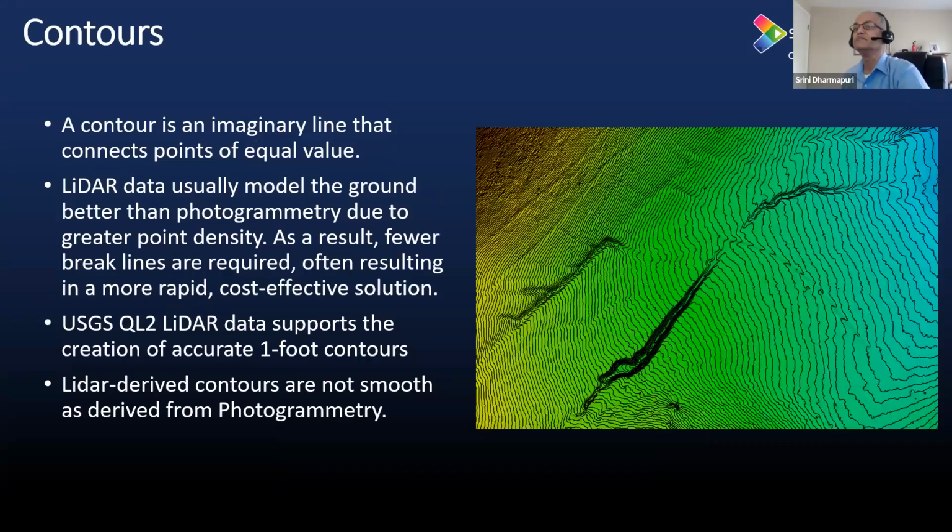Next one, please. So the contours: people who come from a photogrammetric background know that contours are an important product. We have been using them for a long time. By definition, we all know a contour connects points of equal value or equal height. Earlier, contours used to be created using photogrammetric methods, so people used to see a generalized or smooth contour product.